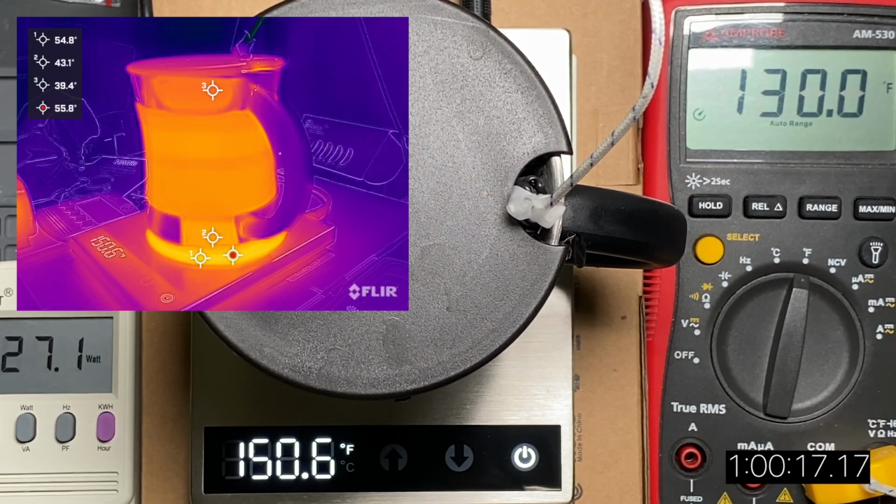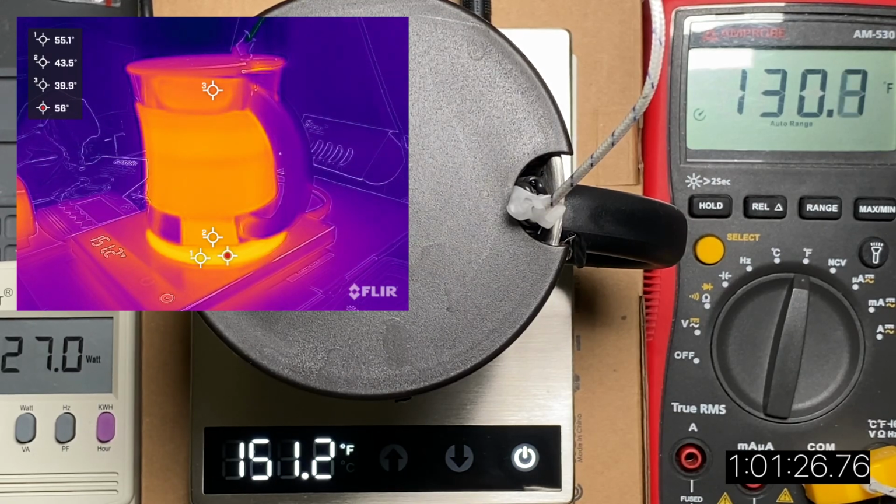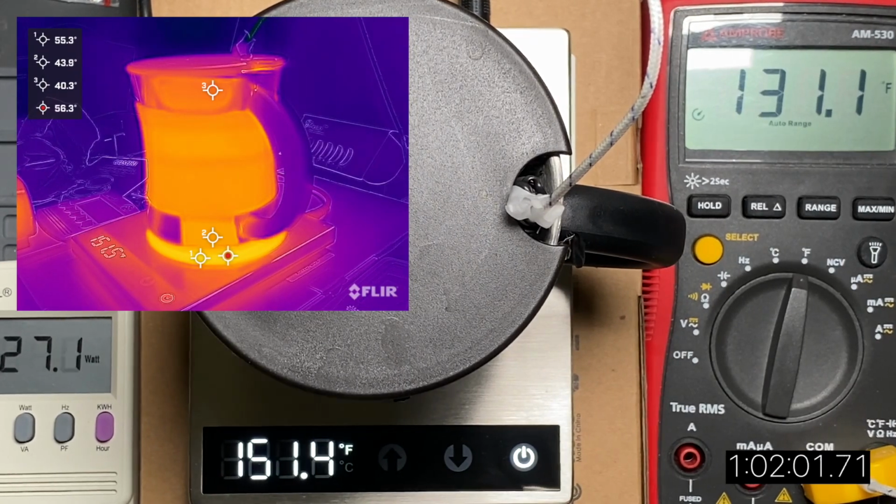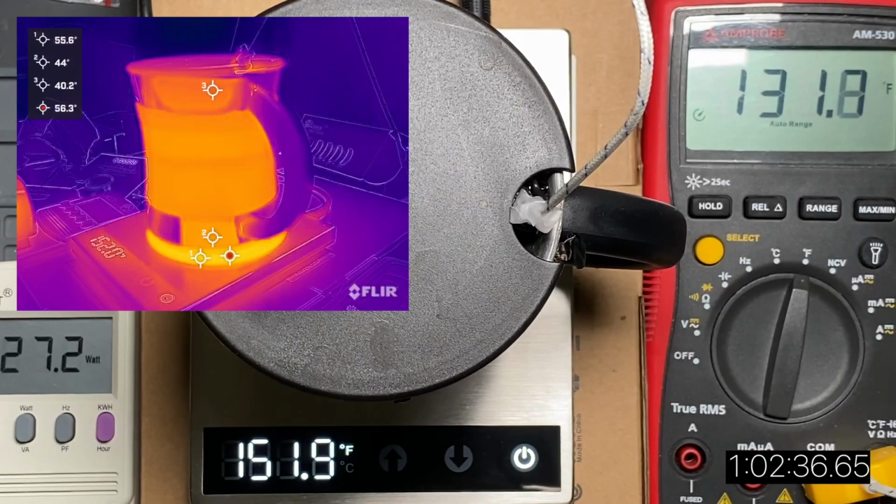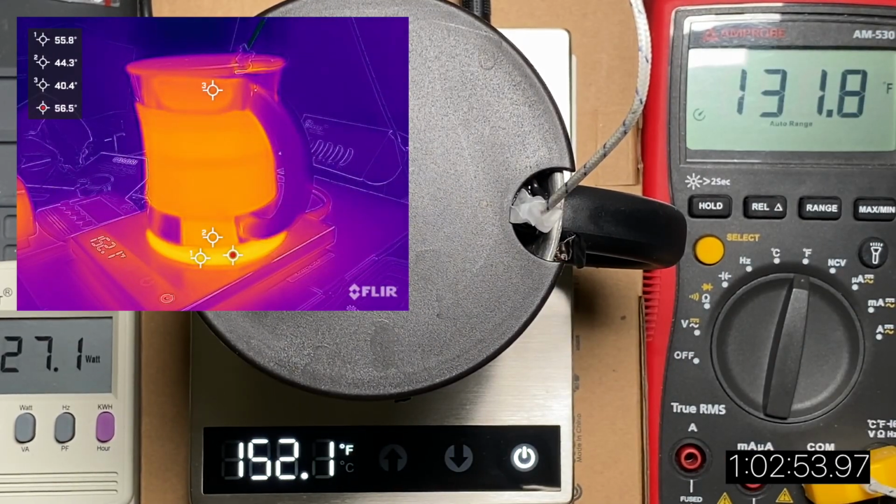Just crossed over an hour and we just hit 120 degrees Fahrenheit at the very top of that mug. So, if they had probes lower in the mug, you might be able to see that the average temperature across the entire mug probably is approaching 130 degrees already, but that's not what we're going for. I want that very top liquid to be at 130 degrees.